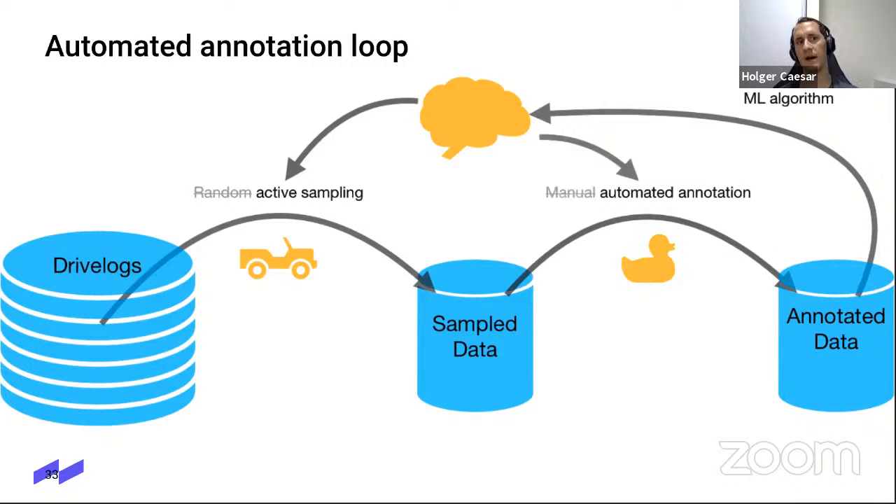Second step is rather than human annotation, you should try some form of automated annotation. Of course, the performance will be slightly lower, but if you can do that on a really large scale, you should still achieve better performance for less money.